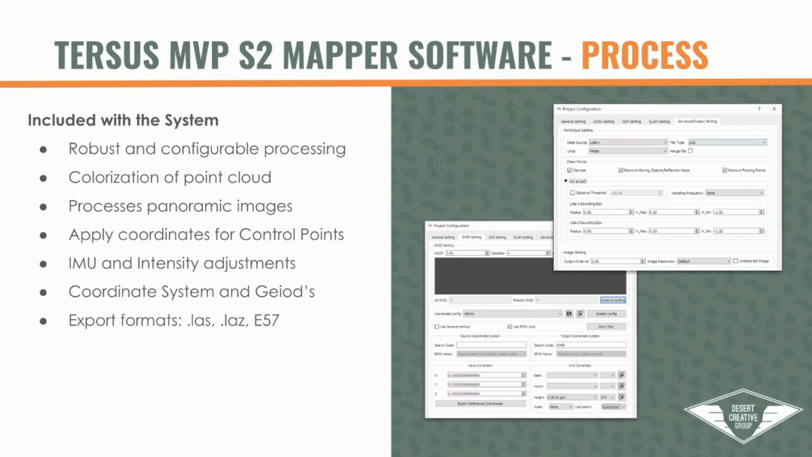One of the nice things with the MVP2 mapper software is you can actually adjust for the IMU and the intensity for the weighted values on how that gets processed into the algorithm or how the algorithm processes that solution. So this is something that can really open flexibility for processing the data and actually save the data if you're seeing drift or float or things like that. This can actually rectify issues in that processing.